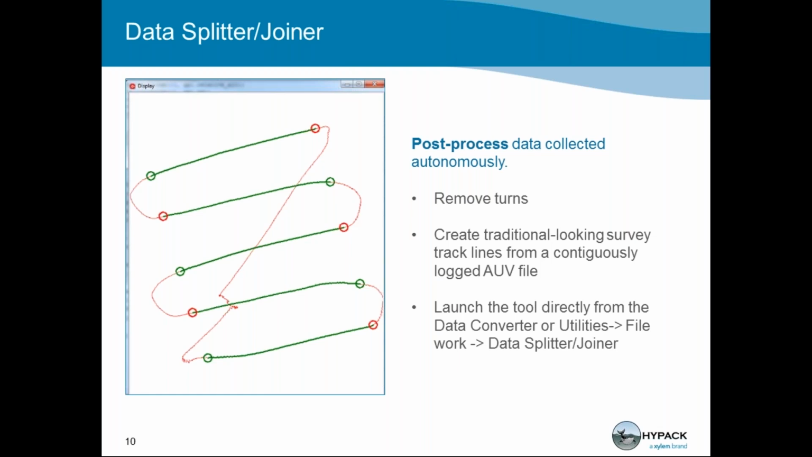Through this tool, you can post-process data collected autonomously and logged continuously. You can remove your turns and any data points of error that your turns may have introduced and create traditional-looking track lines. This is really helpful for drones and UAV surveying, but it is also a great application to use for the payload.